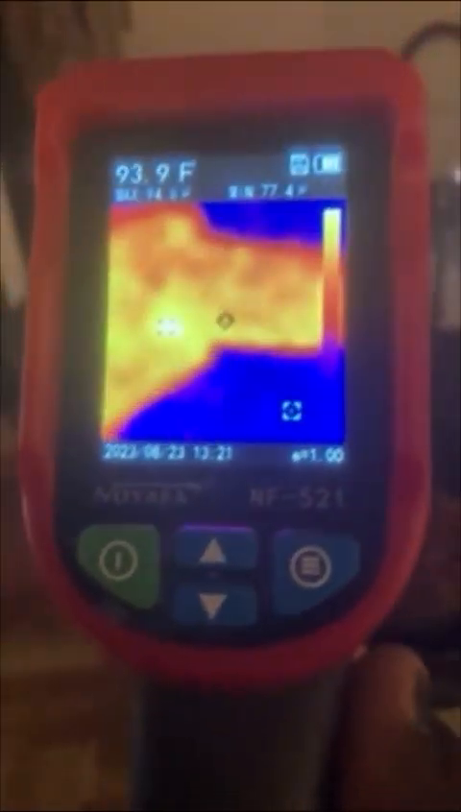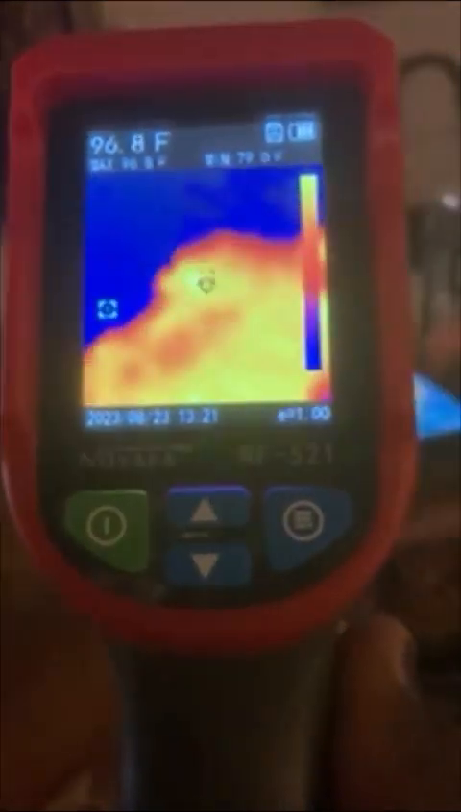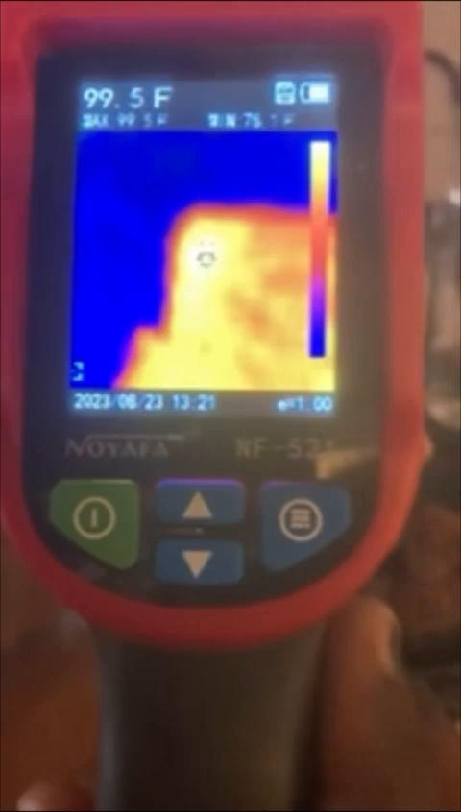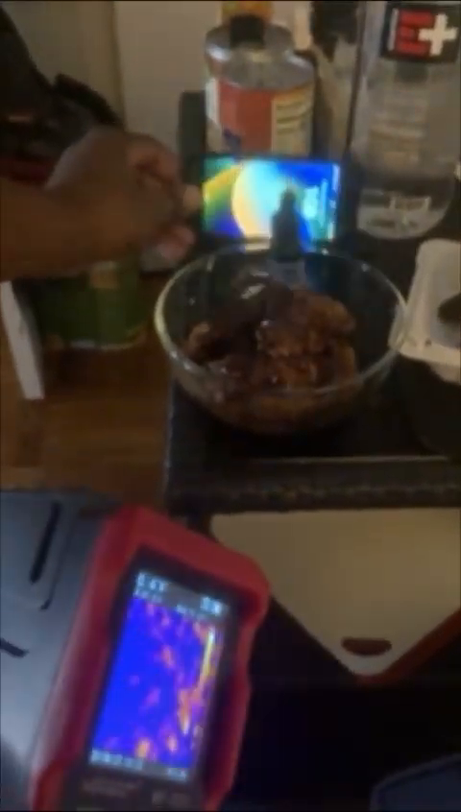Now, let me see. On this part of the phone right here, you see that white hot right there? That's probably sensors as well. The place that I normally feel most of the energy coming from the phone to attack different parts of my body usually comes from this area right here. And then it blooms out,